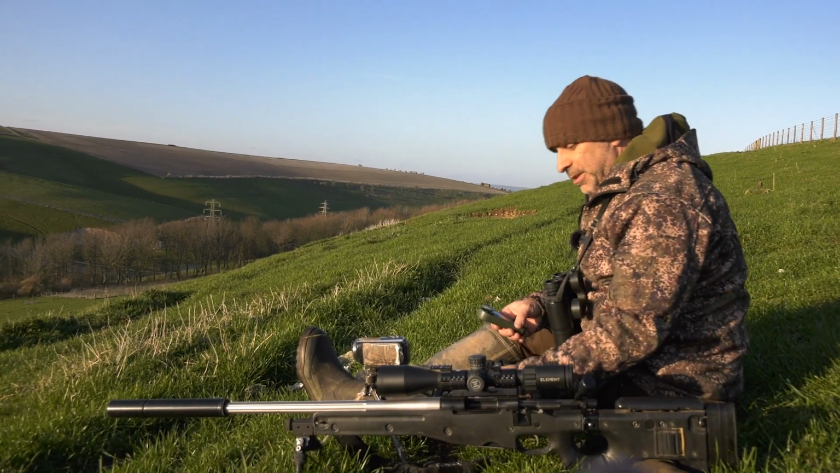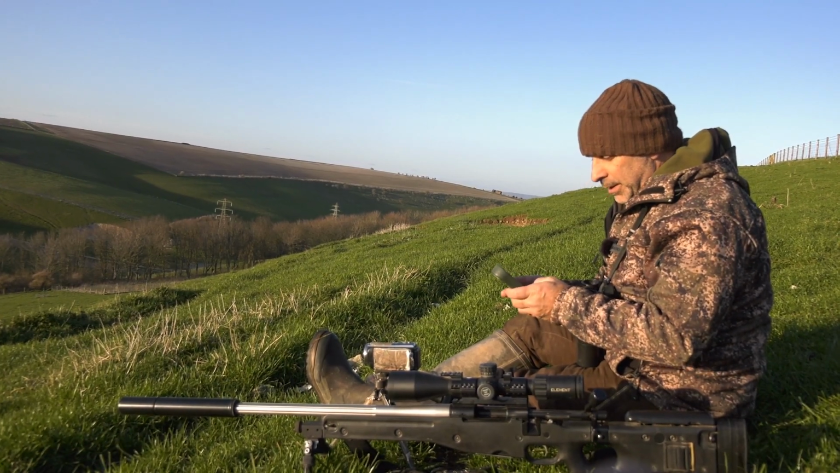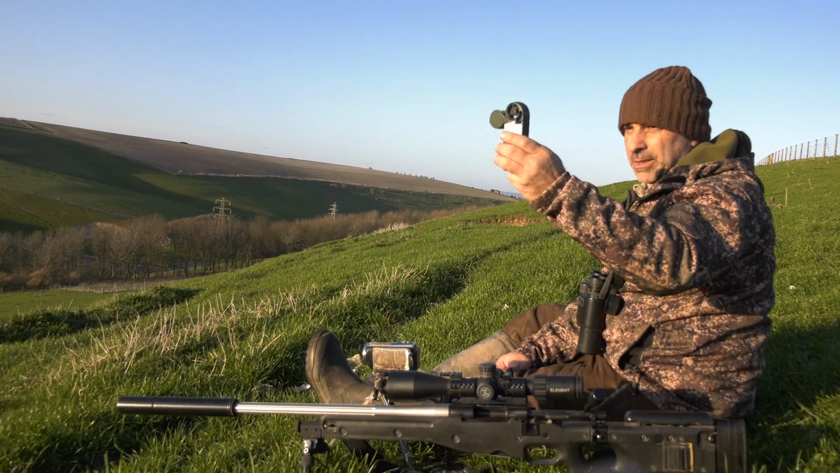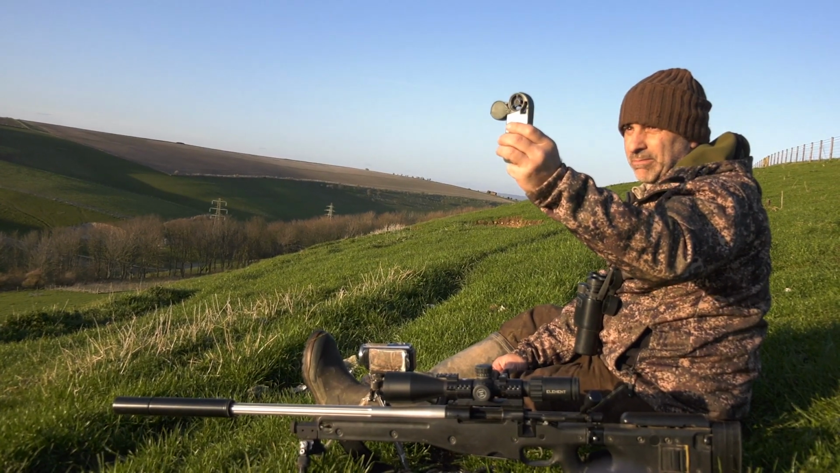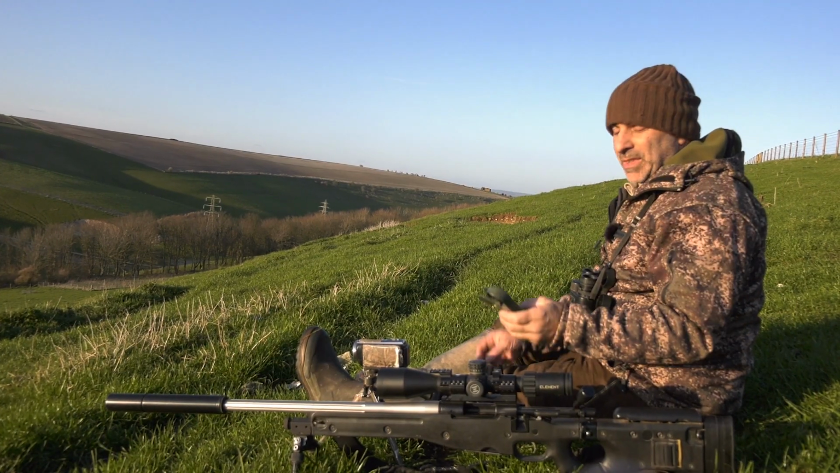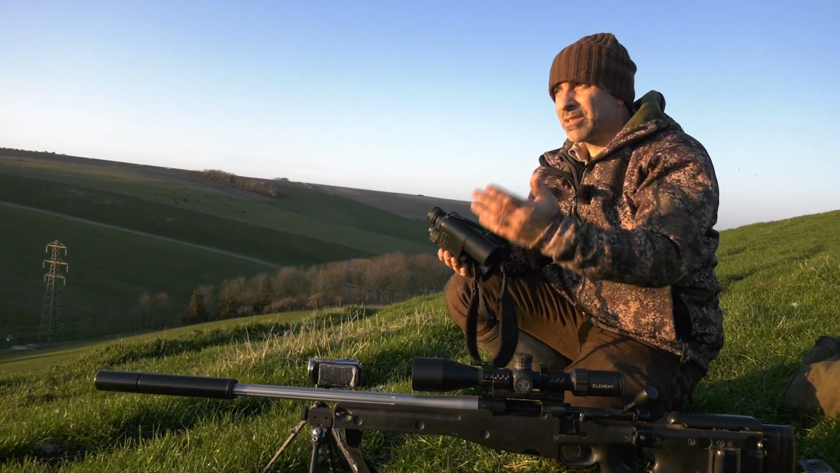Let's have a little look, see what the wind's doing. So we've got a perfect full value crosswind, and that is probably averaging about 9-10 mile an hour. So certainly something to factor in. Right, so as I say, there's quite a bit of wind coming down.